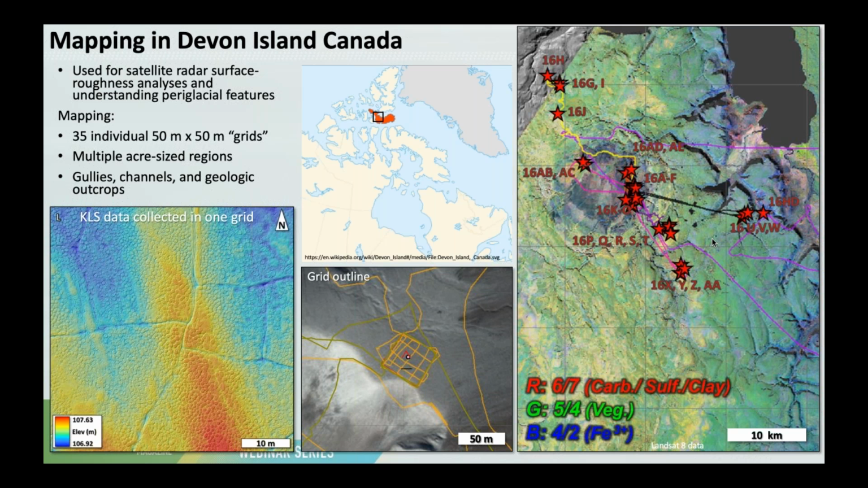I don't show any of the radar data because it is quite complicated, but essentially if we can understand the surface roughness, we can understand radar backscatter. And our approach here was to walk essentially back and forth over these small grids in order to capture the surface roughness at more than a few tens of radar pixels.